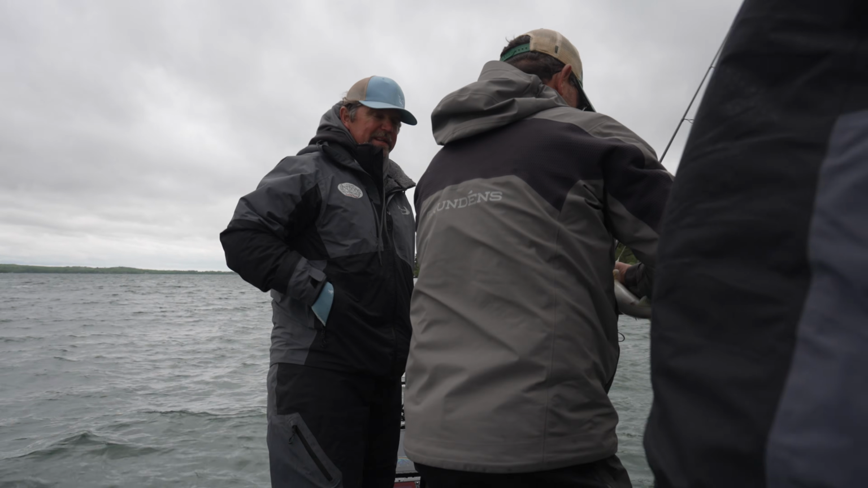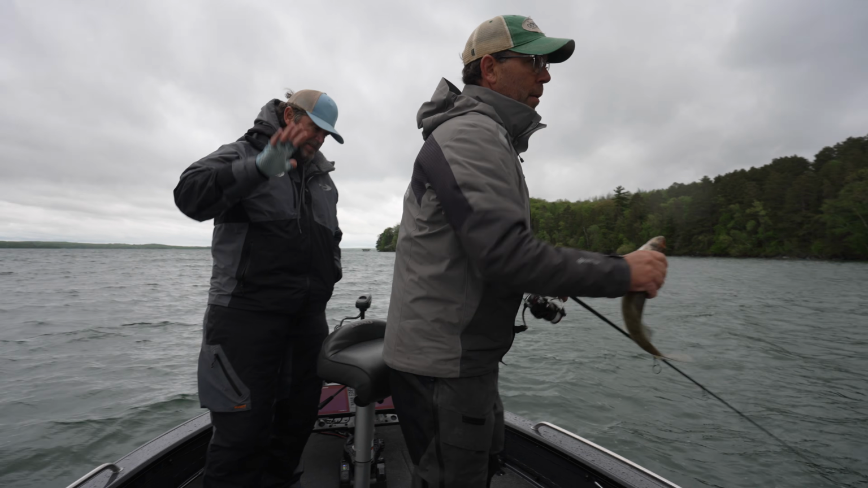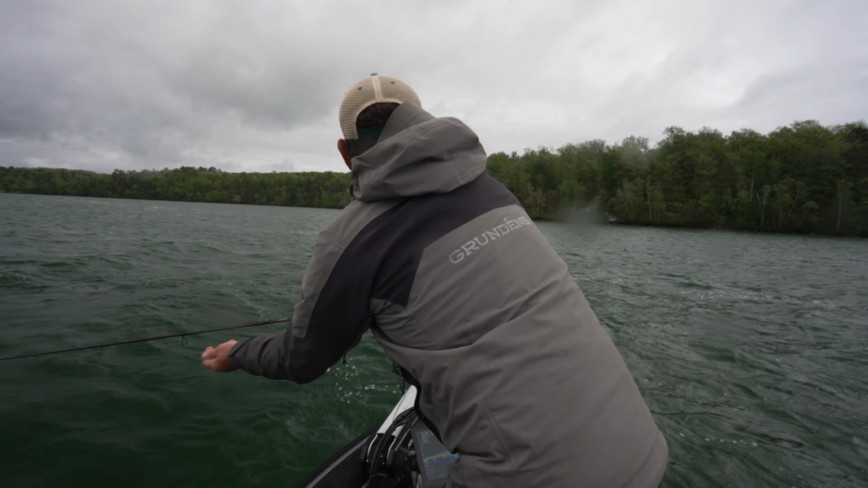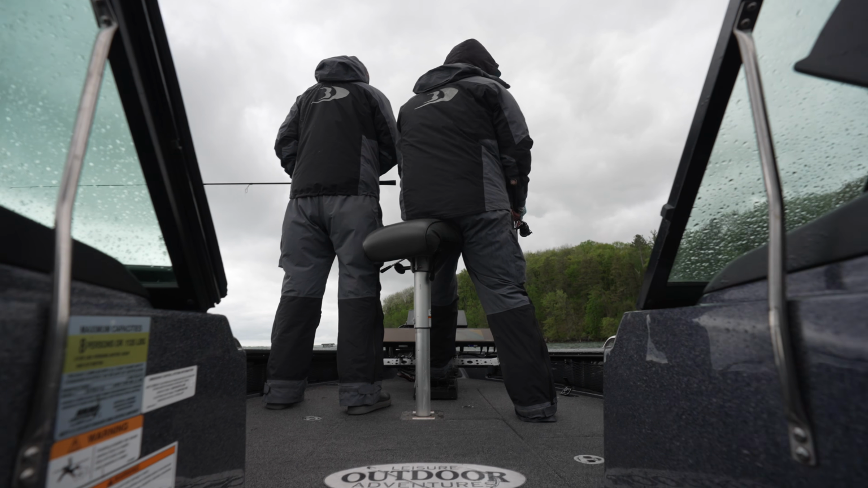Things have changed a little bit. It's colder. We're over in a windier spot. The fish seem to be, instead of being up, they're down to the bottom. So saw a little pot of fish here. Zach pitched in on them, got that one all the way in. It's like a 15-incher. Perfect eater. But we don't want eaters. We want 19s or bigger.